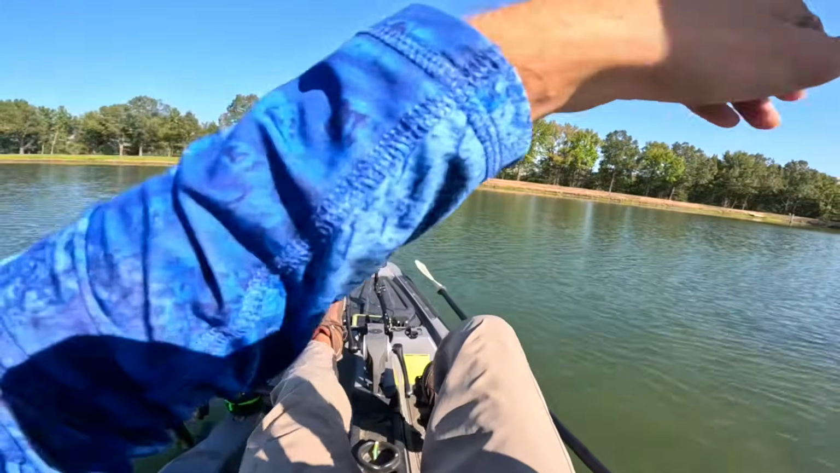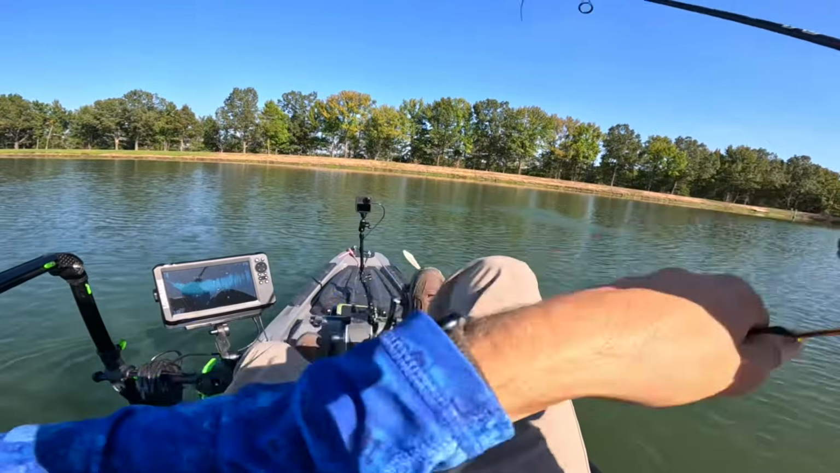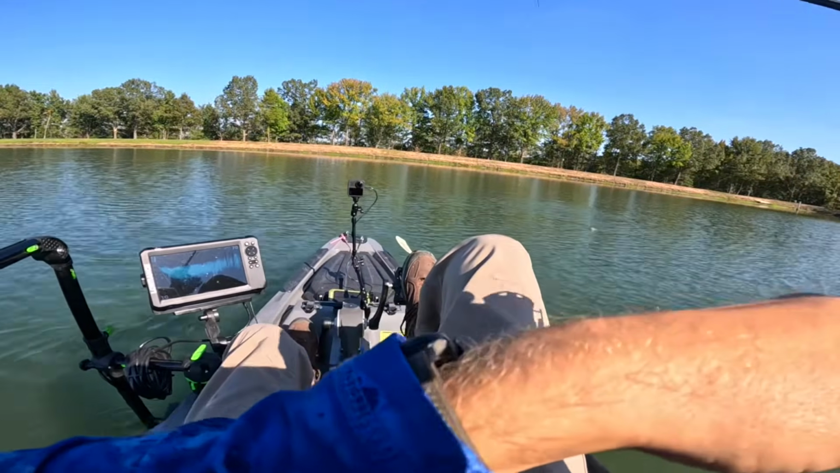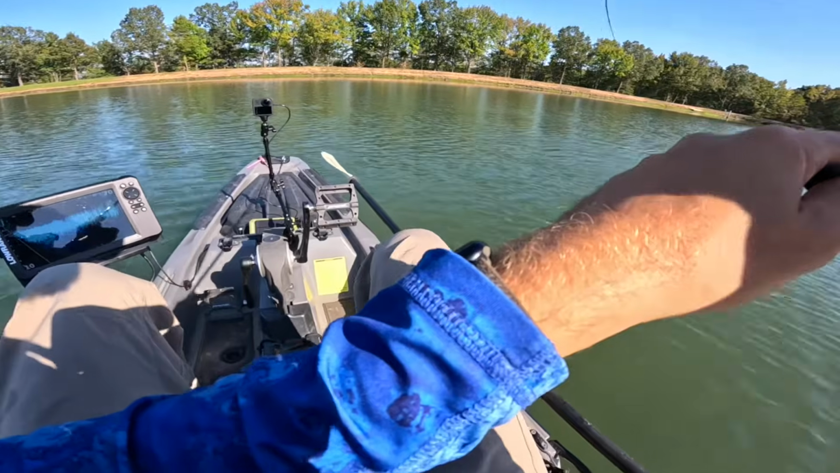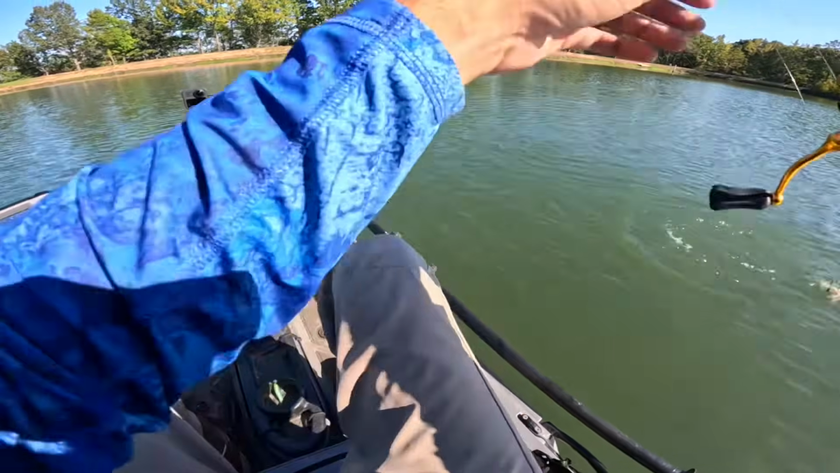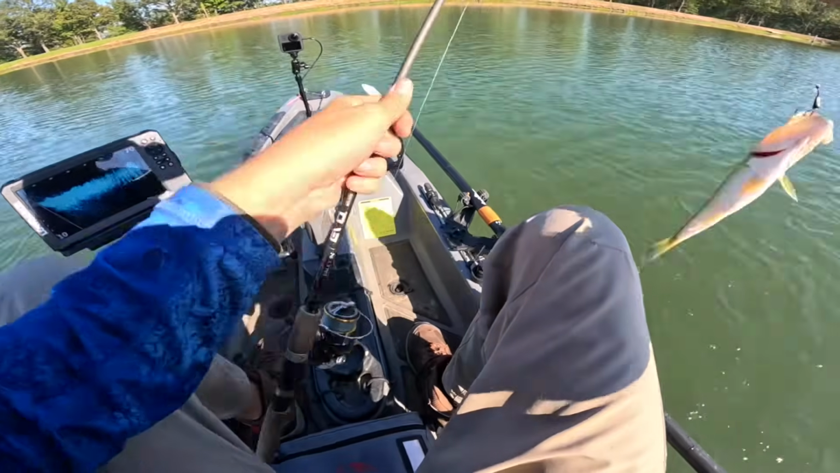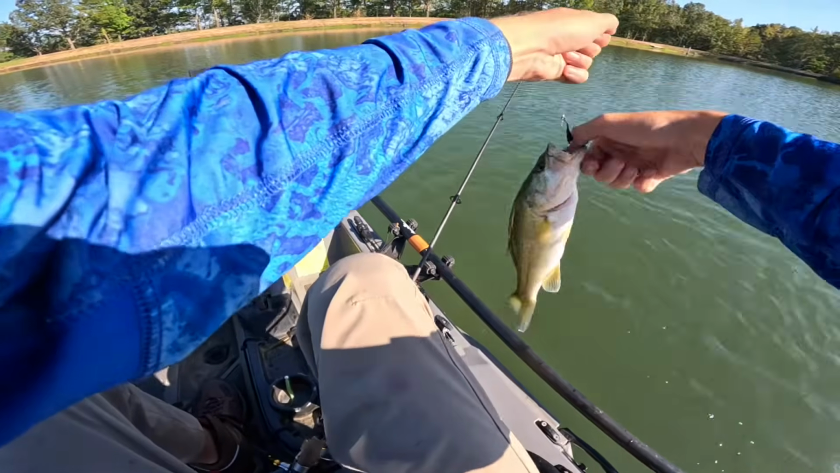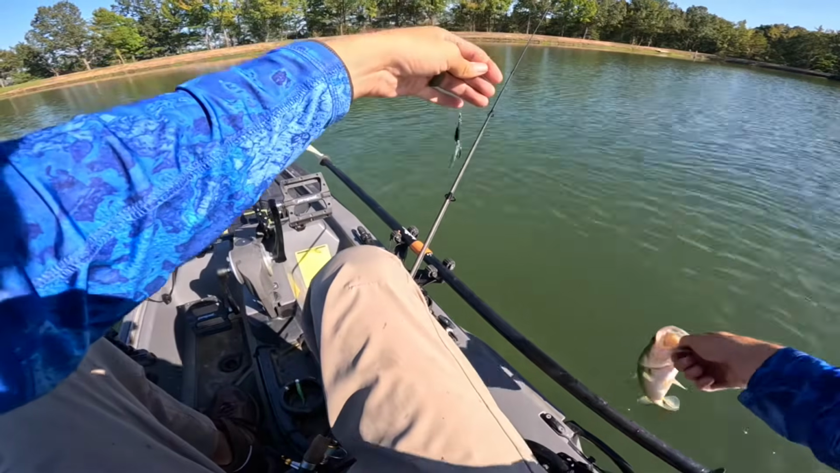There's a fish. Oh, he threw off my minnow. Darn it. Underspin strikes again. Let's go.